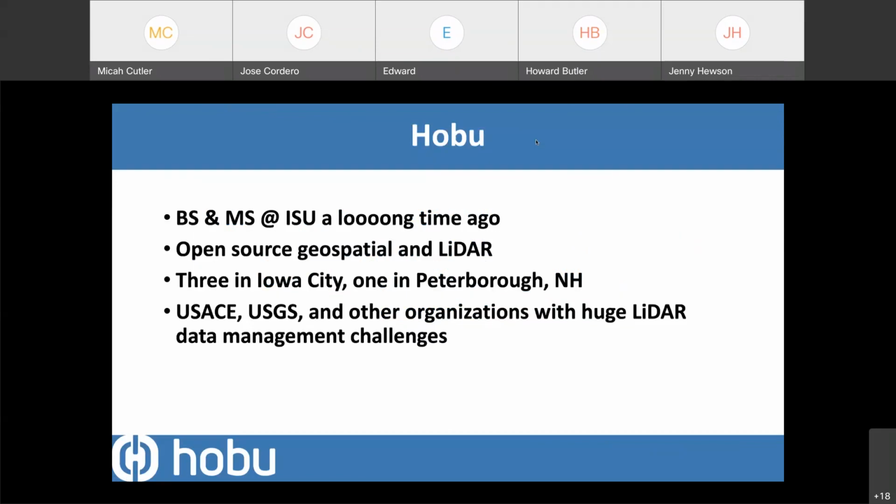And our consultancy is focused on open source geospatial software, primarily in the LiDAR space, but a number of the open source tools that some of this audience might be familiar with, like GDAL and Proj and things like that, we've been very actively involved with in the development and putting them out. And our client base is primarily USGS, Army Corps of Engineers, and other organizations with really large LiDAR data management challenges. How to manage petabyte scale LiDAR collections, and what are you supposed to do with them, and how do you get value out of them? And so that's what we have been doing.